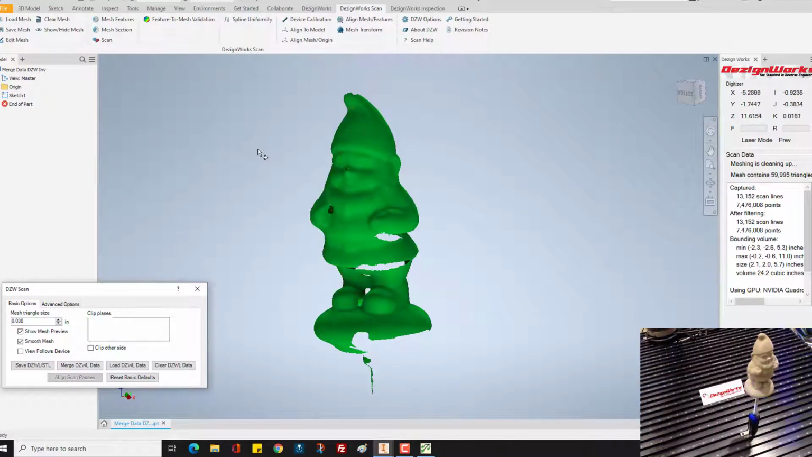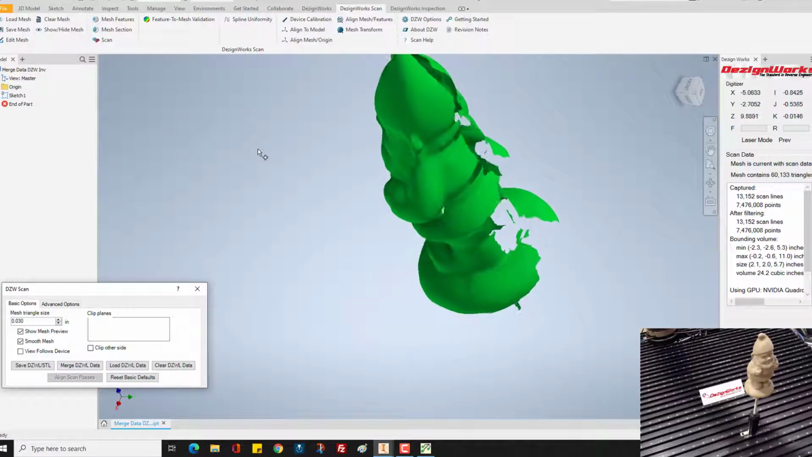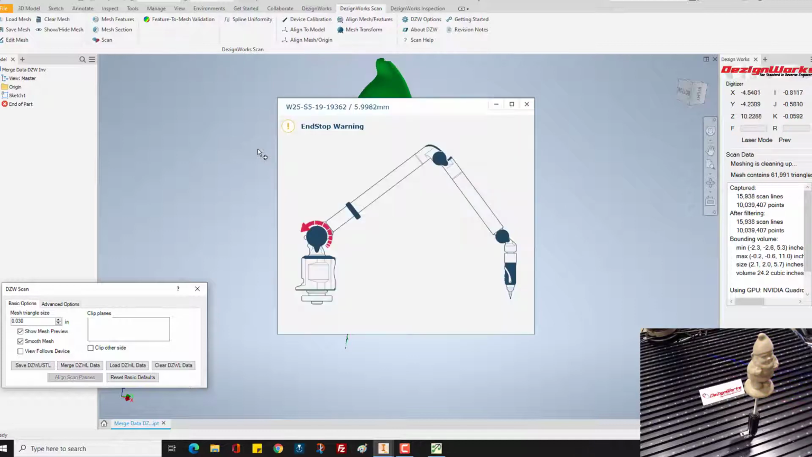So we scanned this. I'll move to the other side, get a little bit more. But again, the key is overlap, especially the more complex. We'll scan a little bit more over here. And this is just for training. So if you wanted to merge all this, you want to scan one side of it really good. And again, about 50% of the other.